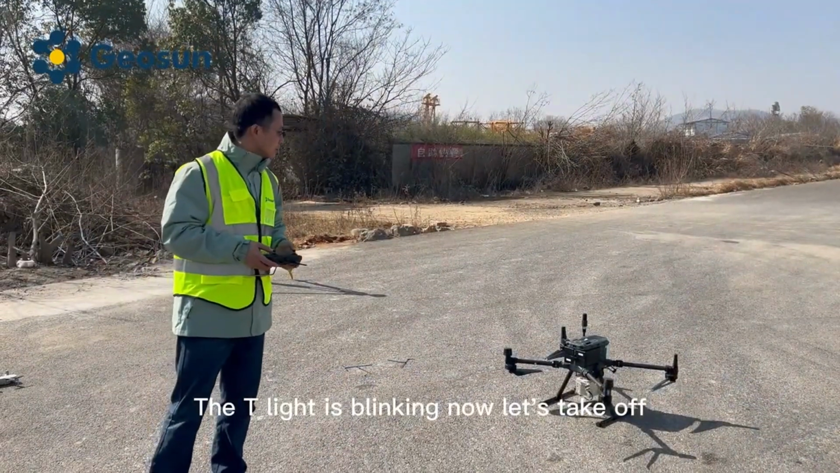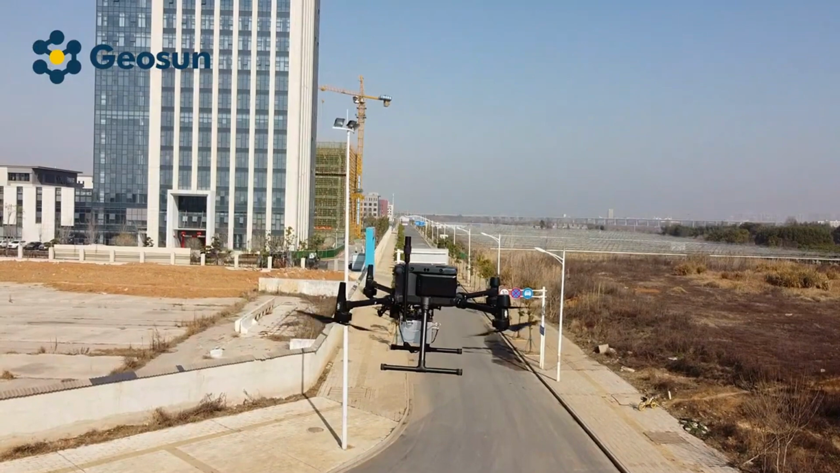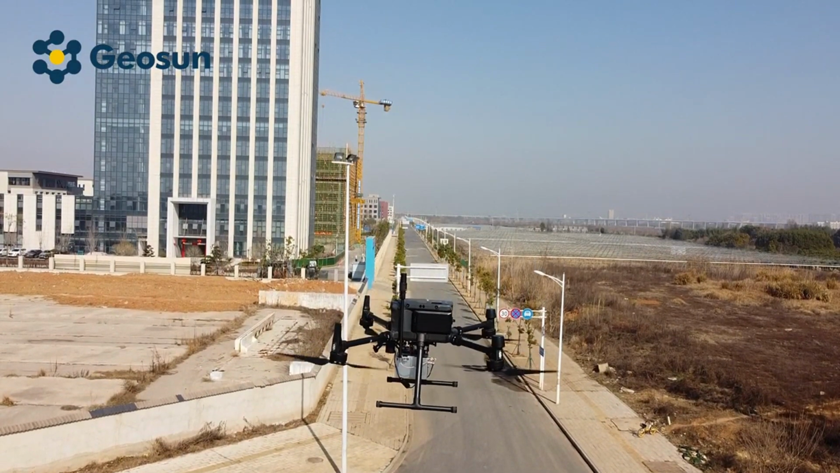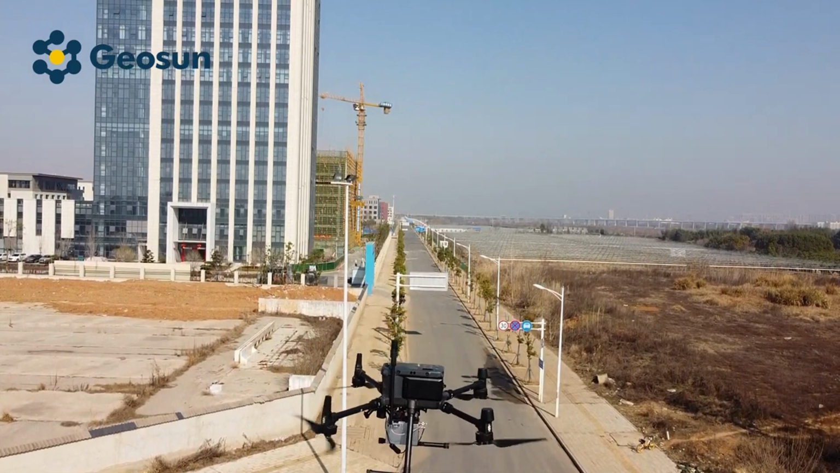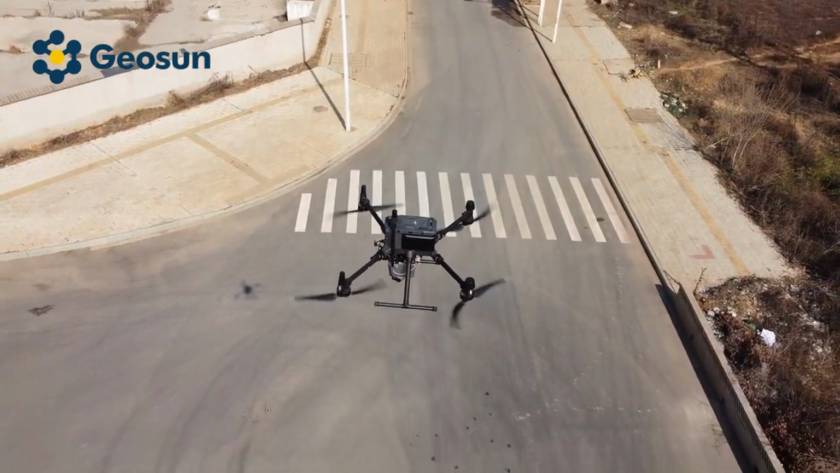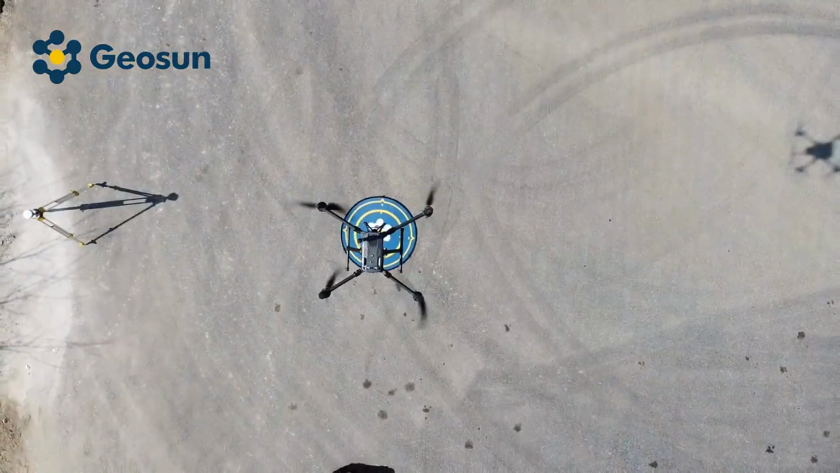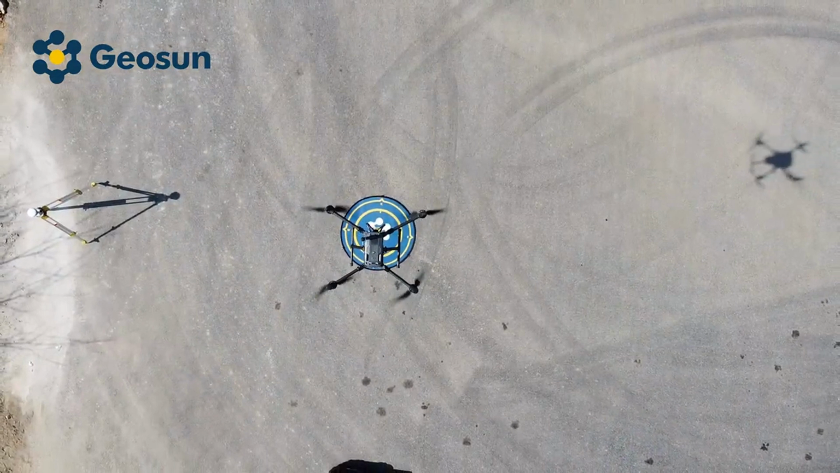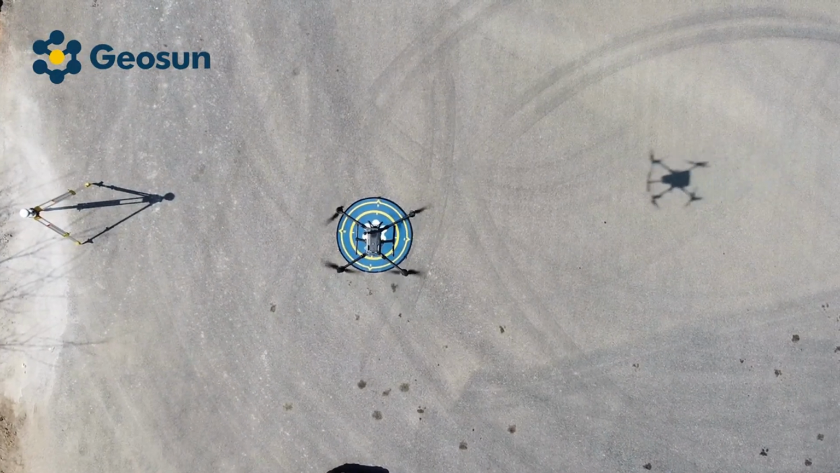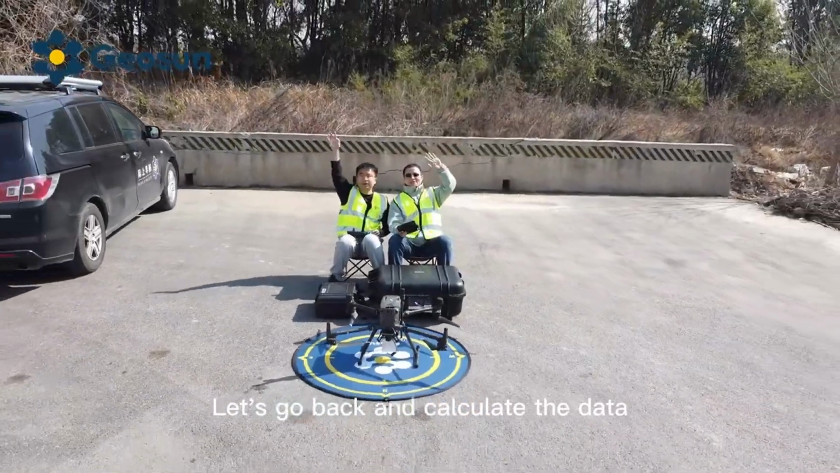The T light is blinking. Now let's take off. The drone landed. Let's go back and calculate the data.